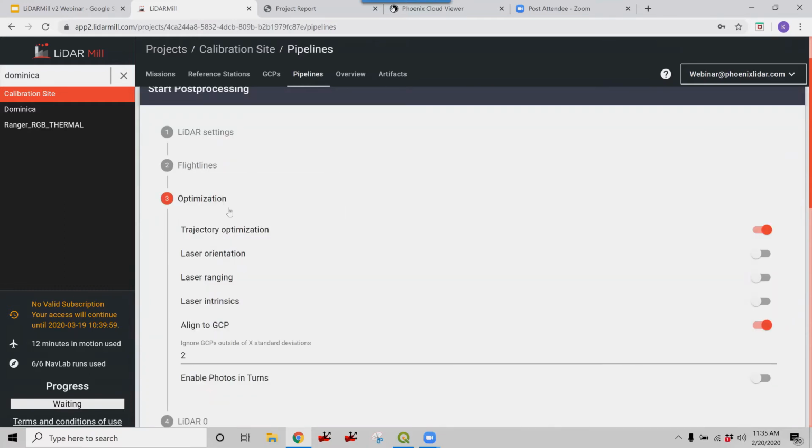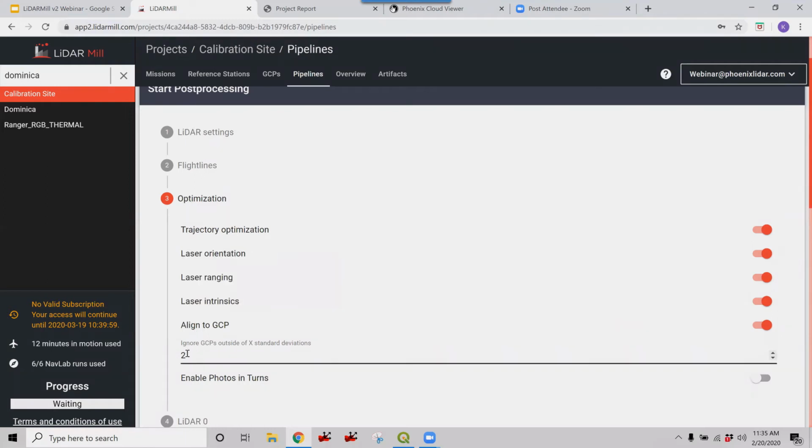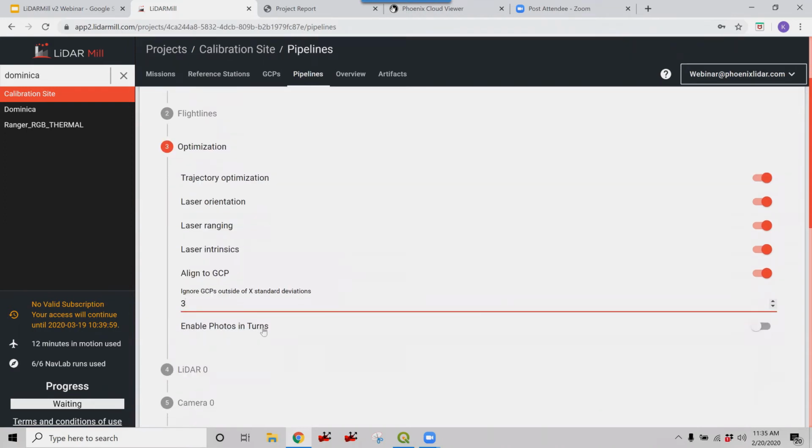So this optimization tab, you can do a lot of different kinds of optimization. You can optimize your trajectory, laser orientation, laser ranging, and laser intrinsics. And you can perform the alignment to GCPs. And you can set this, it says ignore GCPs outside of X standard deviations. So if you wanted to say ignore all GCPs outside of 3 standard deviations, you could. And you now have the choice of enabling photos within turns or leaving it disabled.